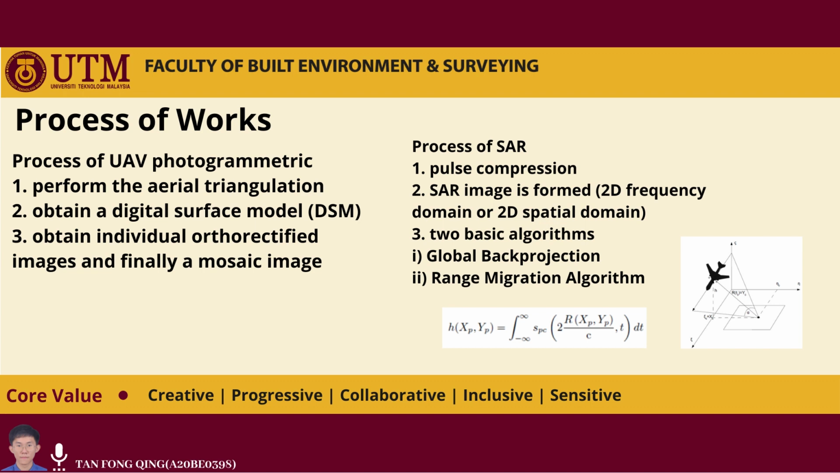For the process of SAR image, the first step is pulse compression. Pulse compression is a technique for increasing pulse radar range resolutions. And then, before SAR image form, there are two basic algorithms needed to be processed, which is global back projection, which is GBP, and range migration algorithm, RMA.